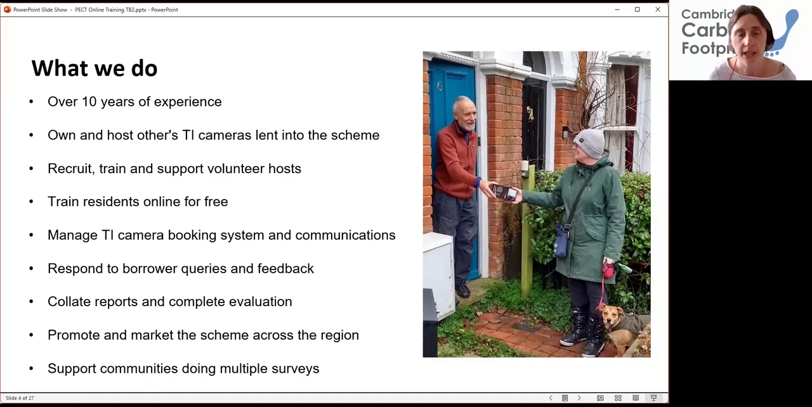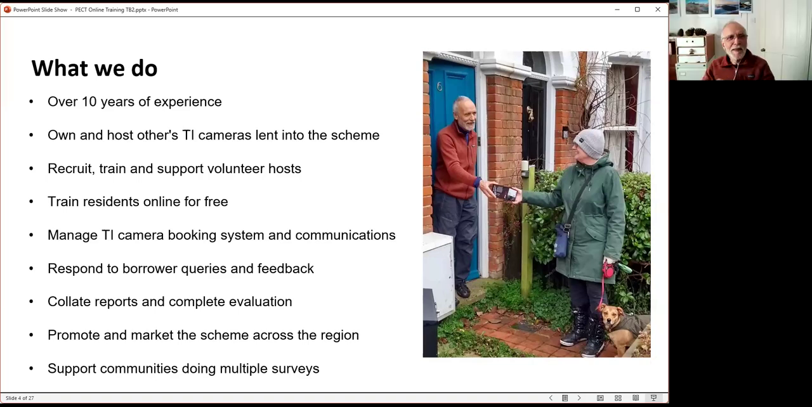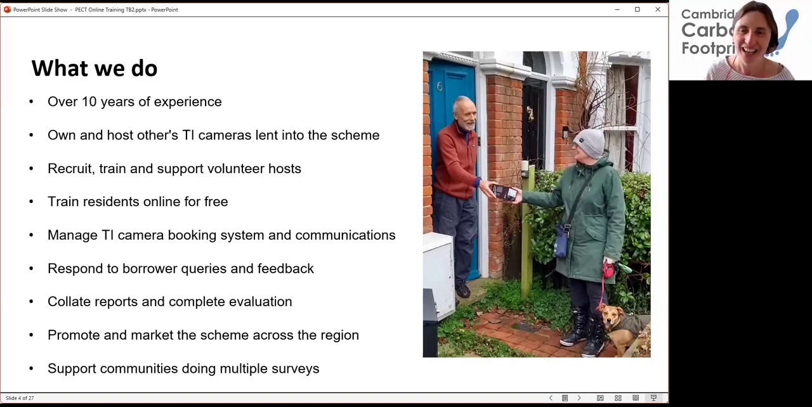We own, and some people lend, their thermal imaging cameras to us, which we can then lend out to anyone: members of the public, residents, homeowners across the region. We recruit, train and support volunteer hosts who are dotted across the region, so hopefully people can borrow a camera that's near to them. That's me in the picture doing some hosting, handing out a camera. We do it at the doorstep, which is a great opportunity for people to connect and talk to each other about thermal imaging and home energy.